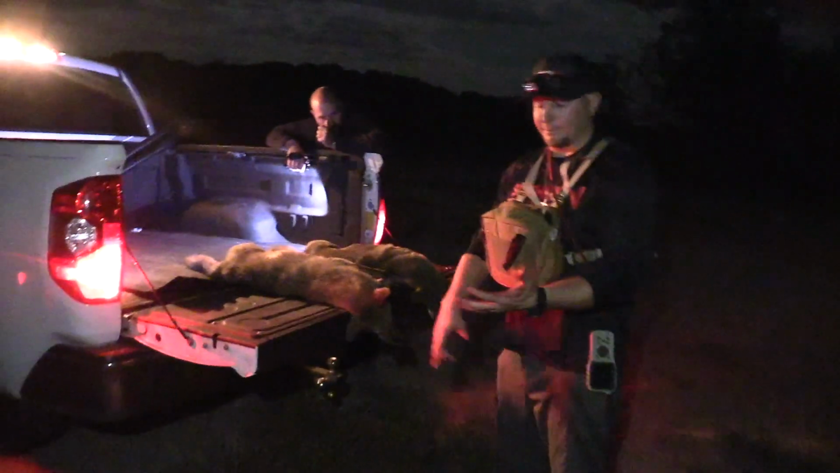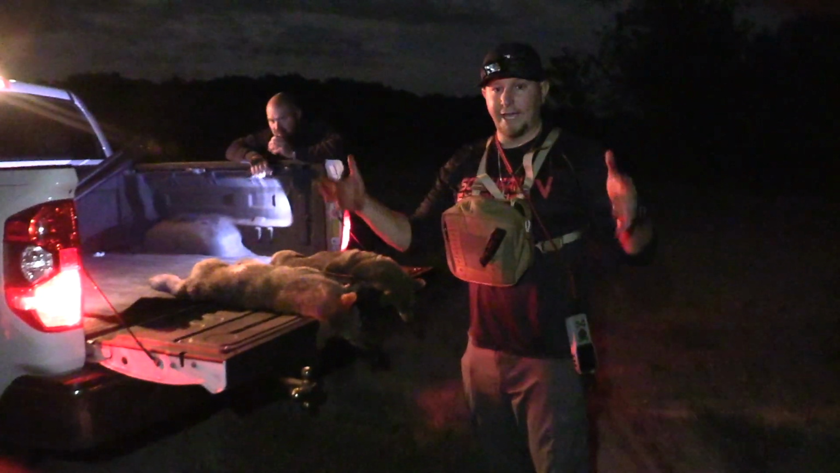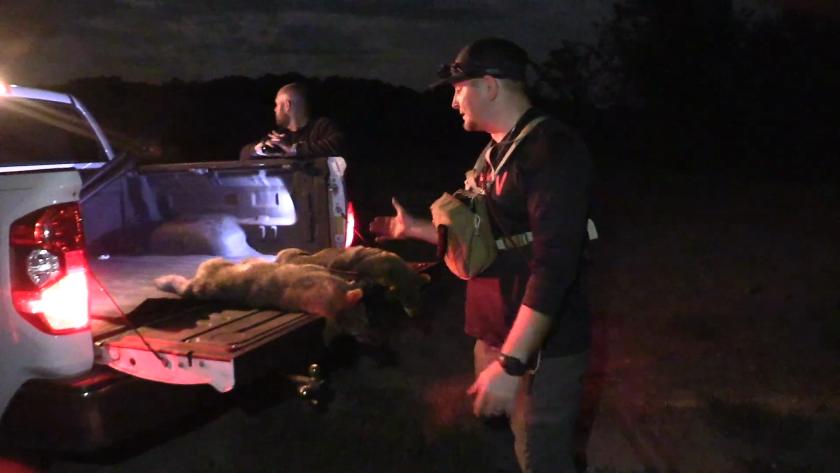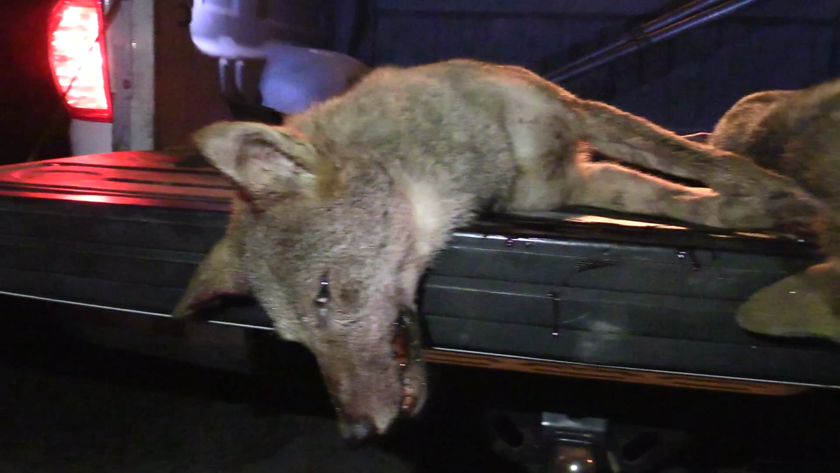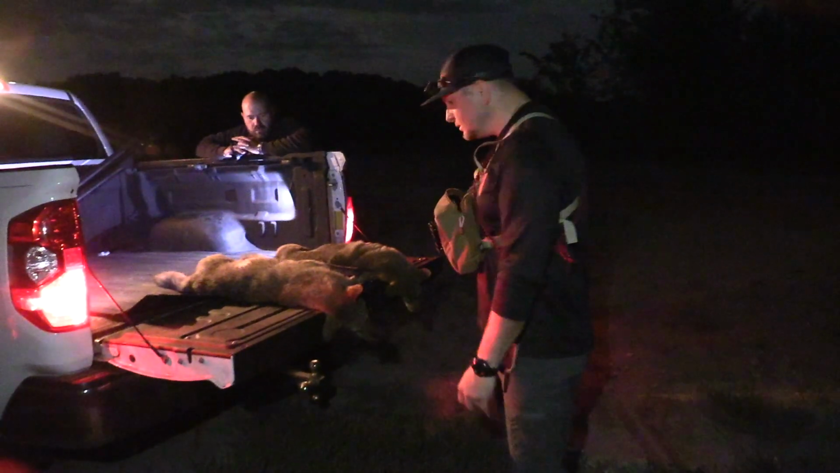And they're getting trail camera photos. They're letting you know where they're hearing them at. You can get in there and you can make educated sets on these coyotes, and you can narrow down your calling window. And if you do that, a lot of times situations like this come about. You have dogs that react right, and you have very good opportunities at making good shots and doubling just like this. So what a cool night, guys.